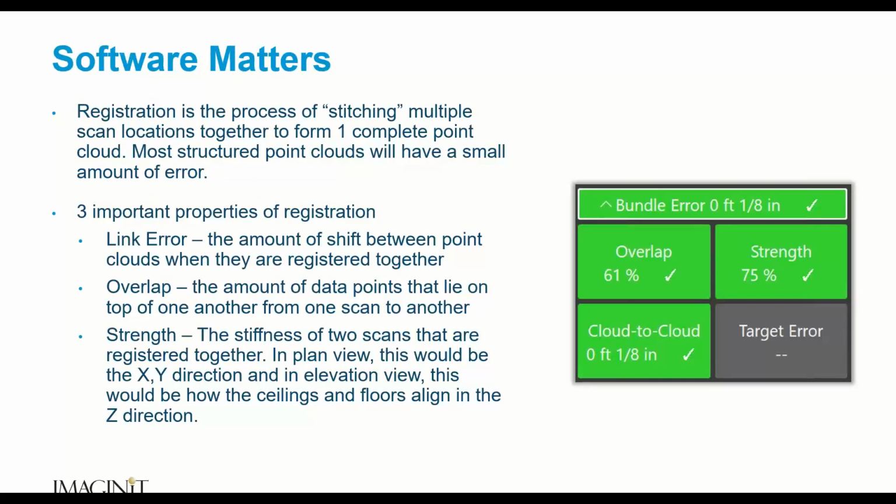So one of the first things we want to talk about is software, and it does matter. Now, when we talk about what the software does, this is something that I explain to people quite often. They want to know, hey, well, if I have a scanner that does this, this, and this, what do I need the software for?